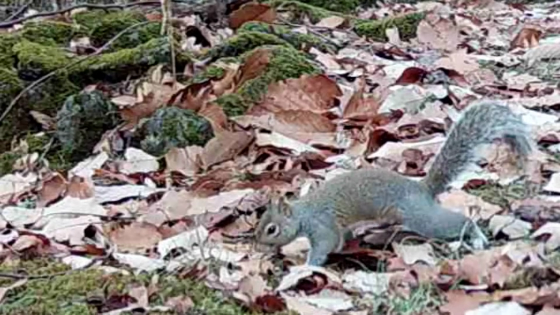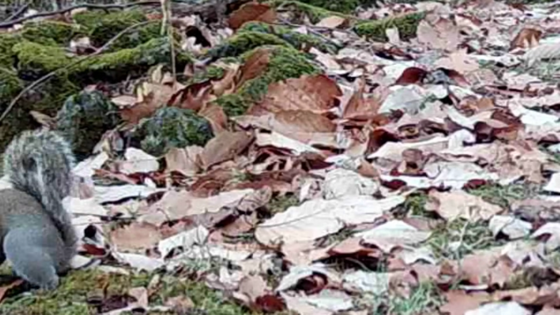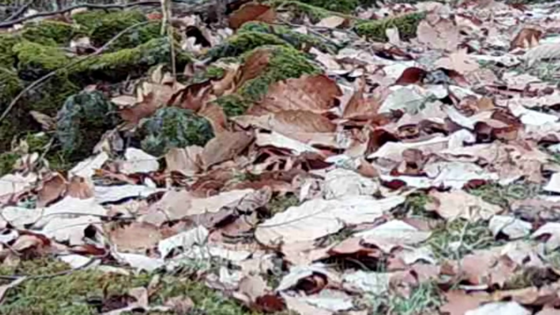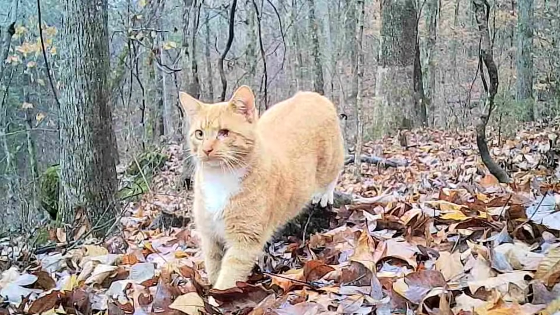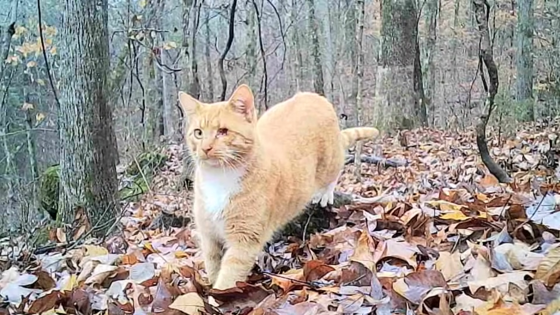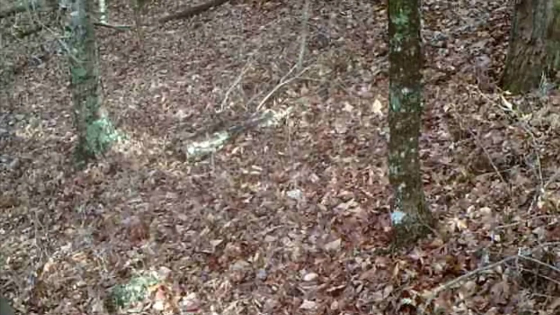But the little squirrels, they like these acorns too. And they work hard at trying to find them. And there's old Yeller. What a pretty sight. Good picture right in front of that camera. The old one-eyed feral cat that thinks it's a bobcat.